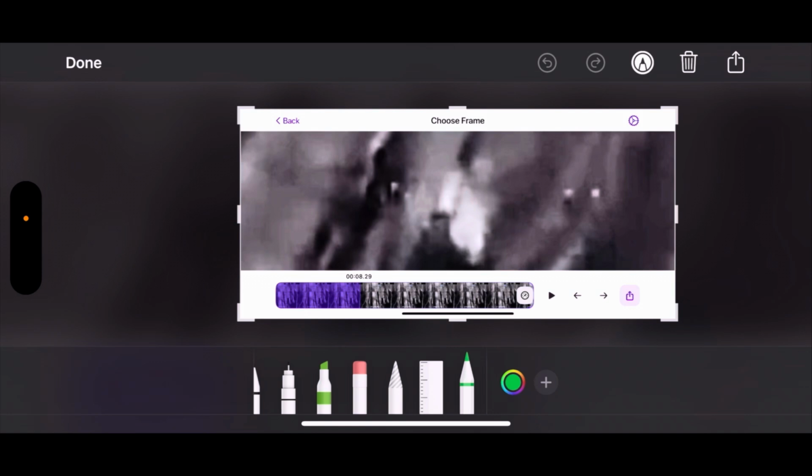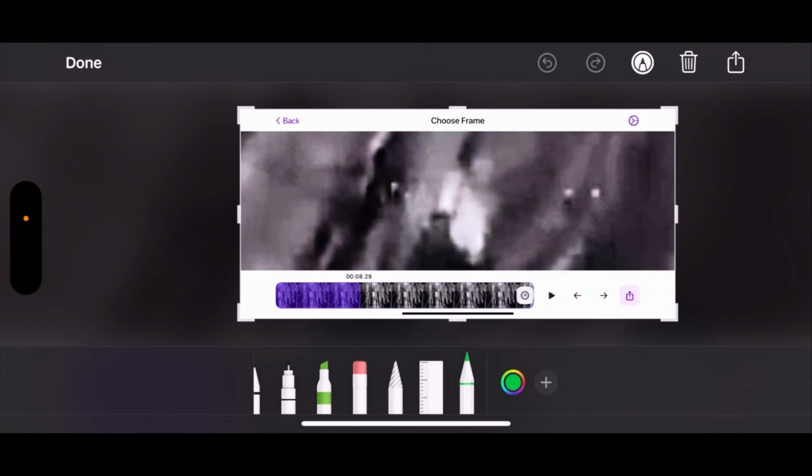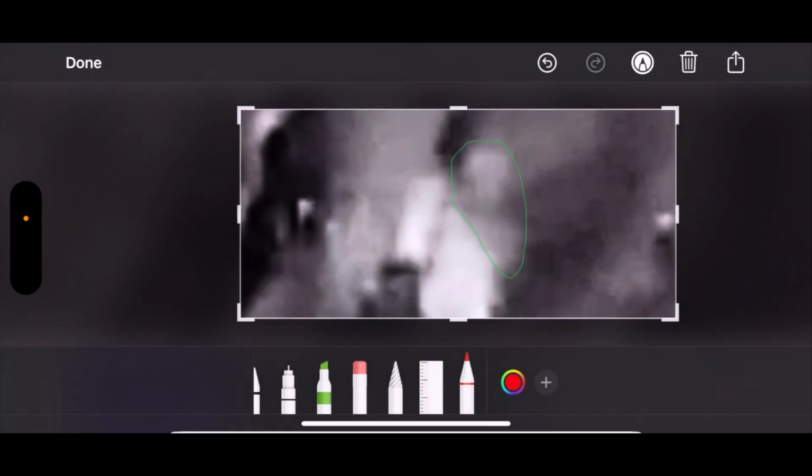And then I'll show you where I think the separation is. And I think that's possibly a smaller one. And then the red is the bigger one.